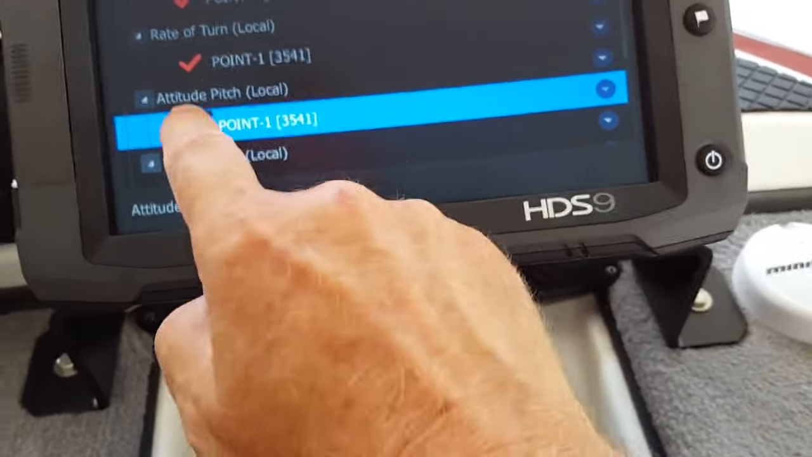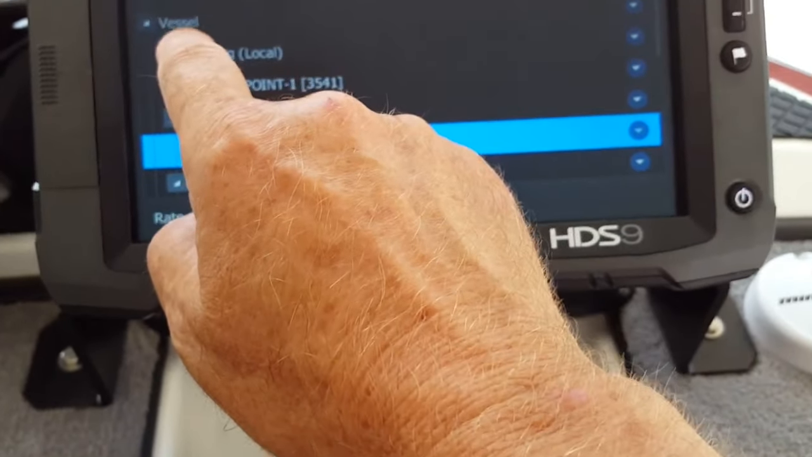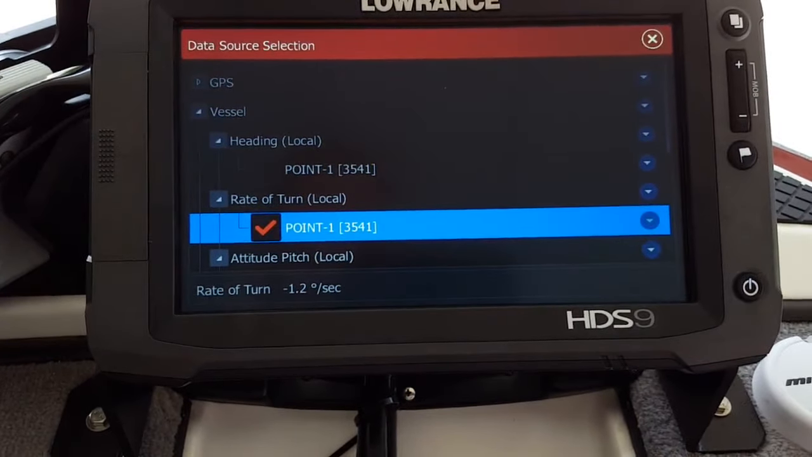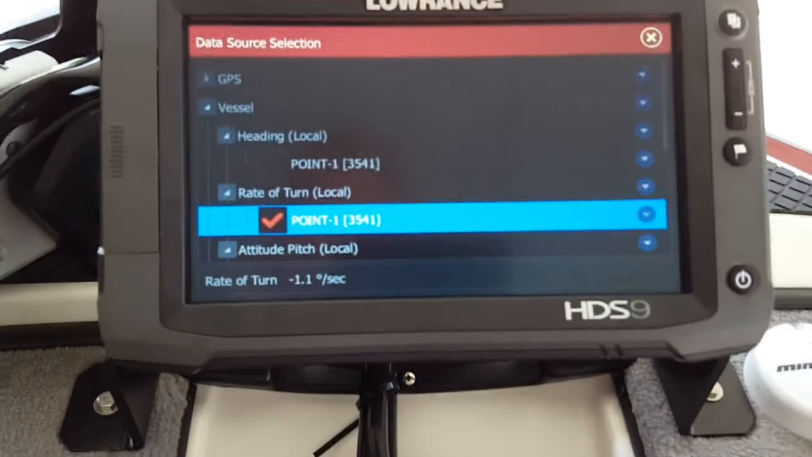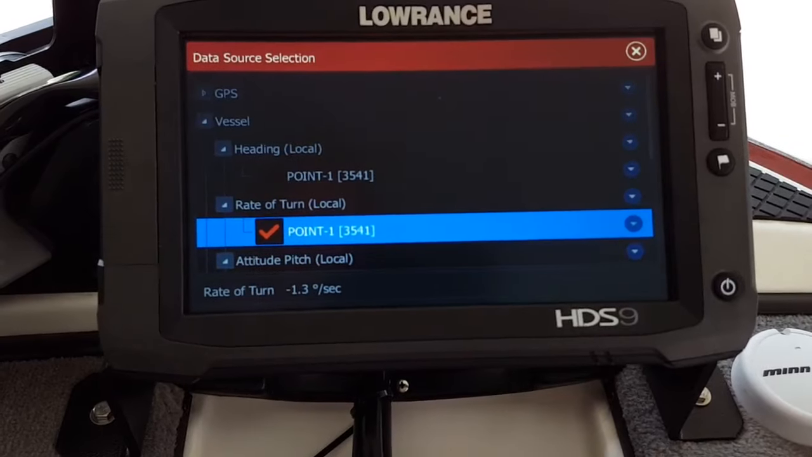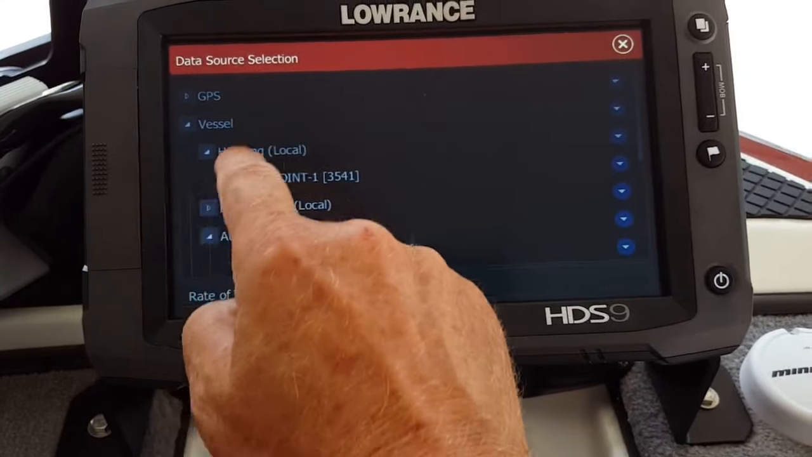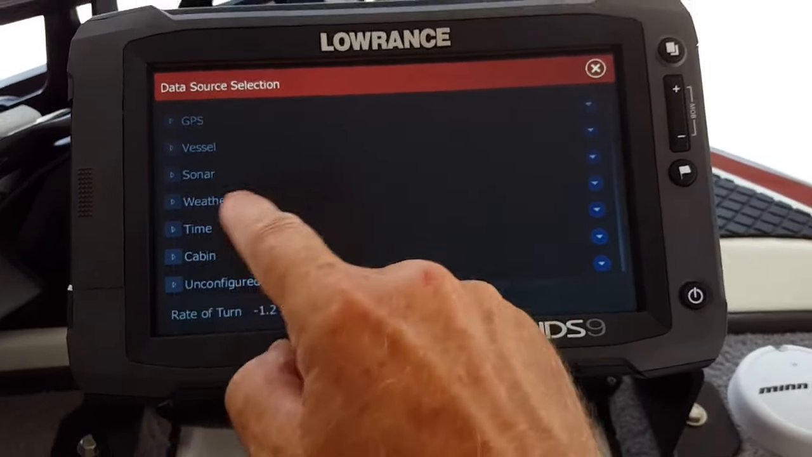So there's my settings. So now for my heading under vessel settings, I'll be using my magnetic settings from Point-1. I'm going to be using that to control my boat. That way my screen won't keep spinning and rotating all over the place. So what I'm going to do now is put these all back where they're supposed to go. And then under vessel, now you see they're all cleaned up.